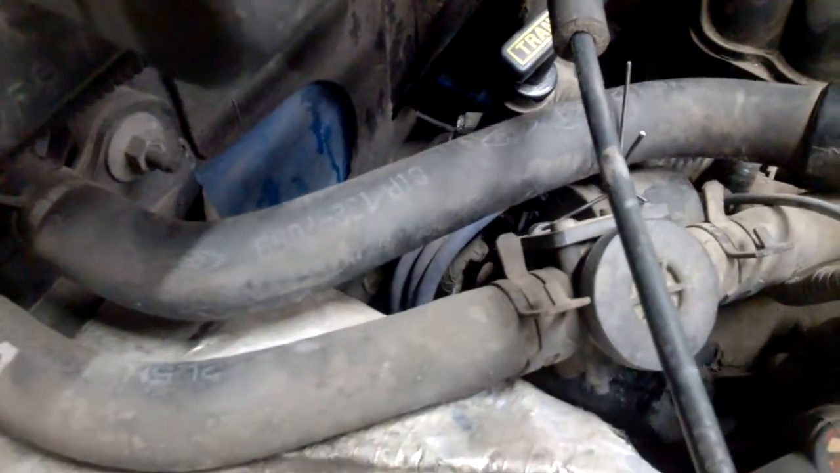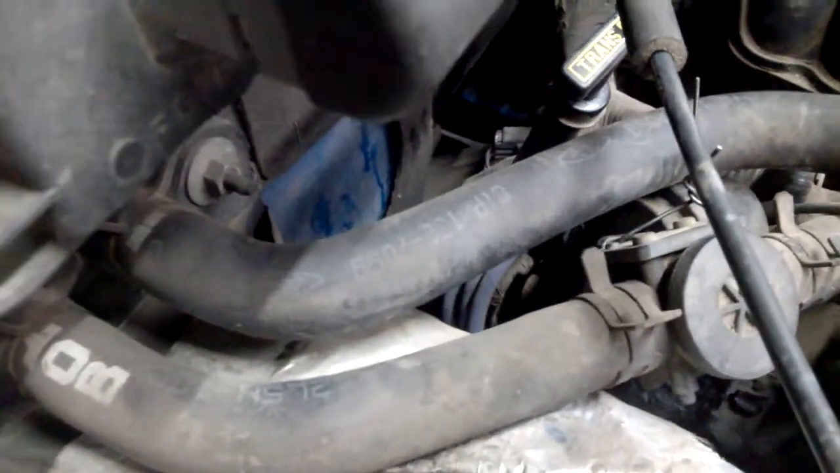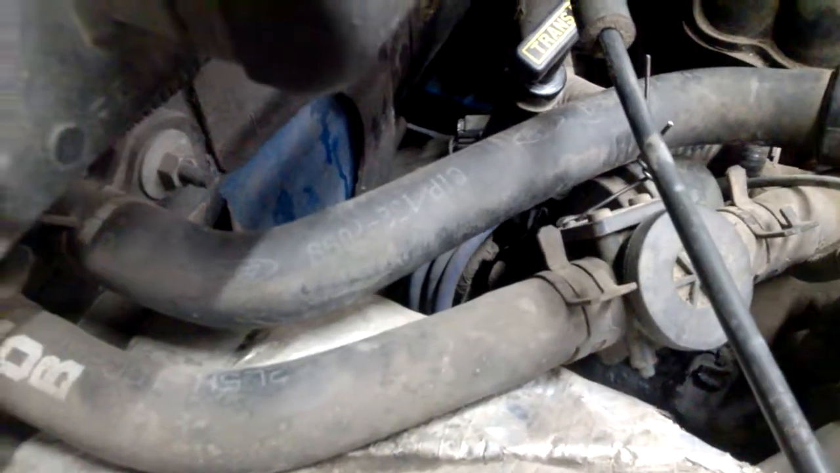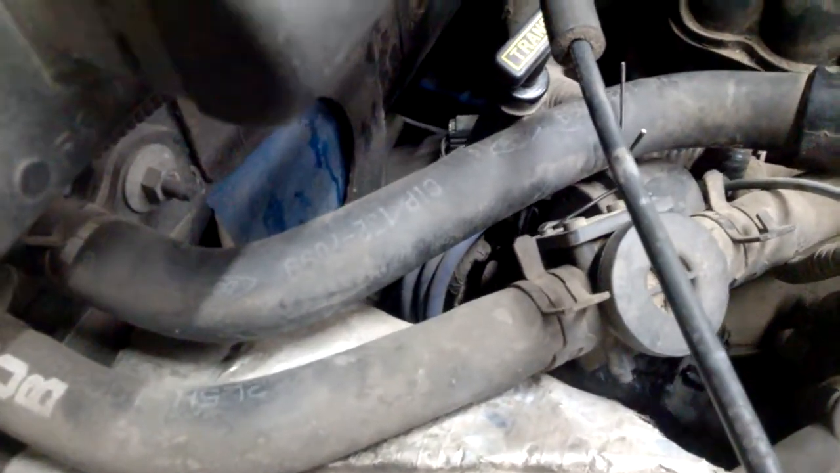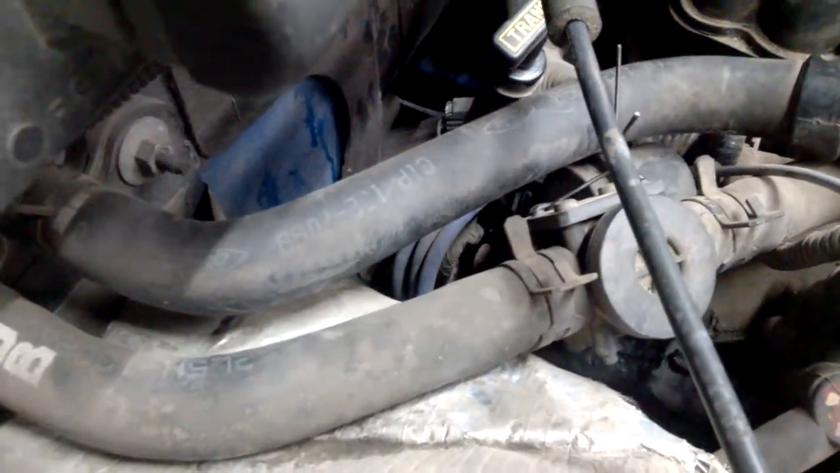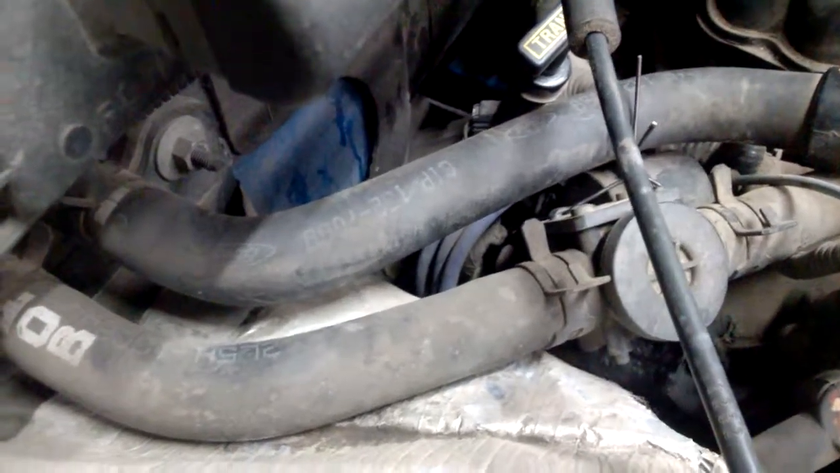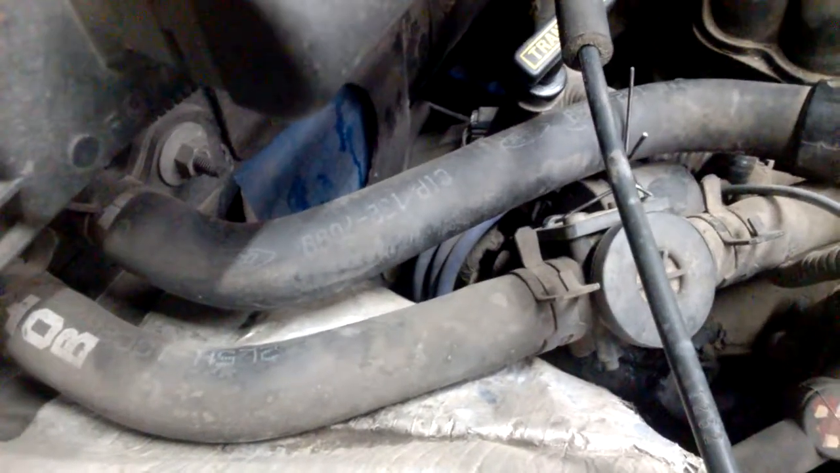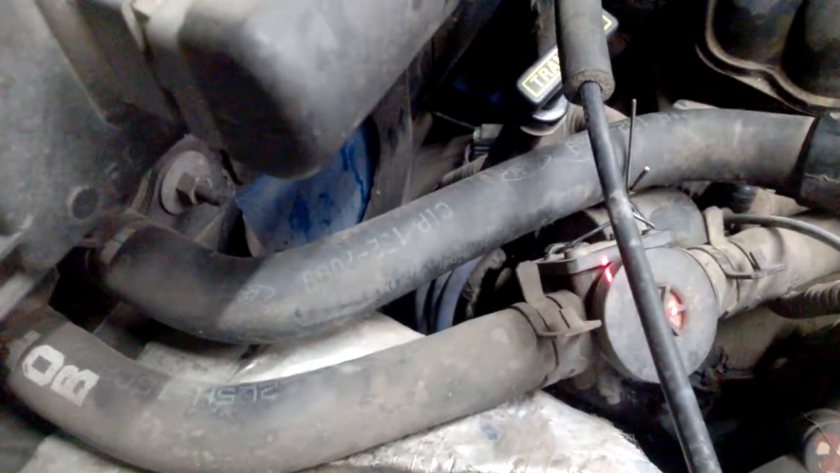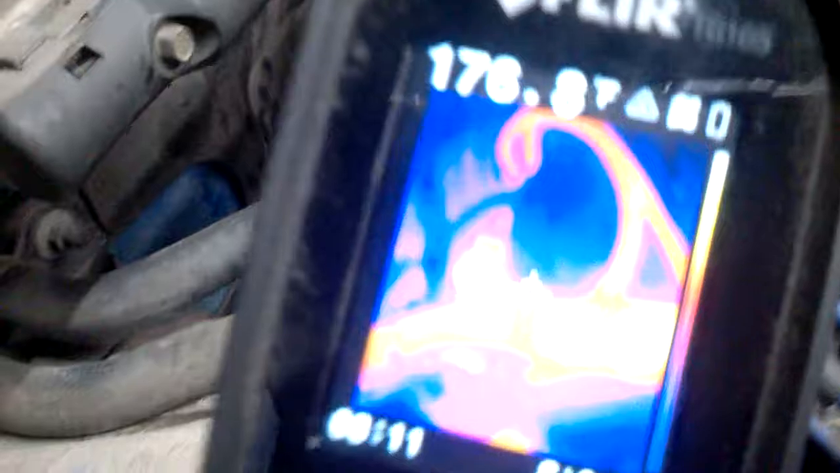I have it wired open. This regulates the flow with the controls of the heater, and basically it's not holding any vacuum, so it's not opening up. I have it wired open, I believe, and as you can see, it's not showing anything either.